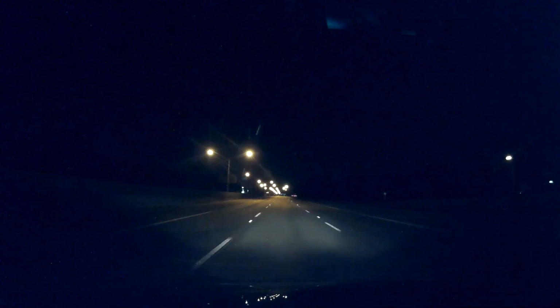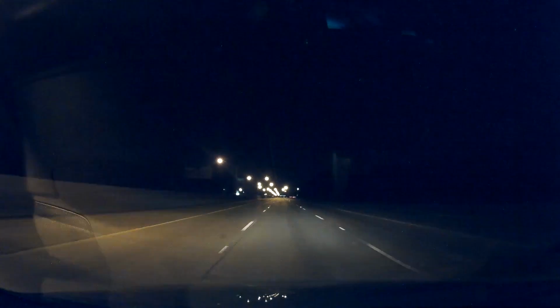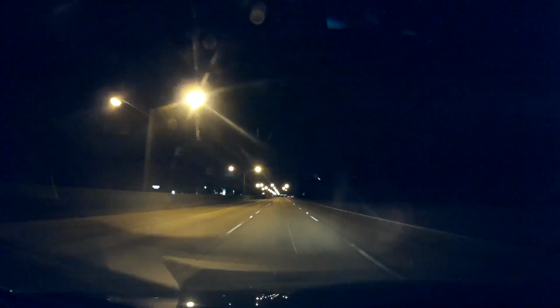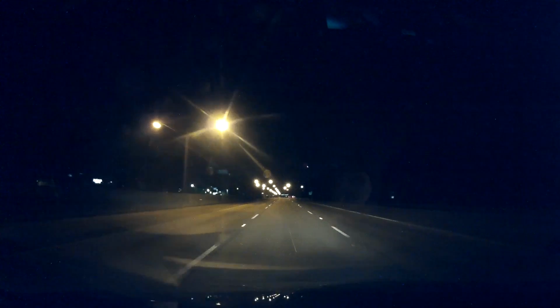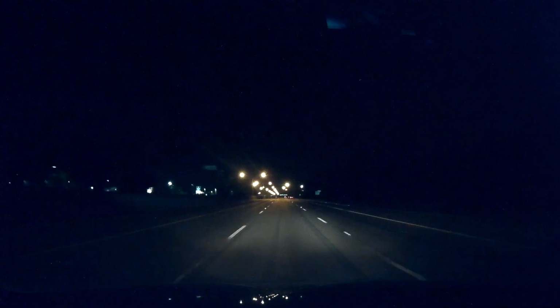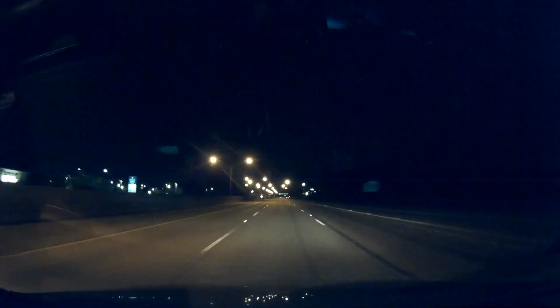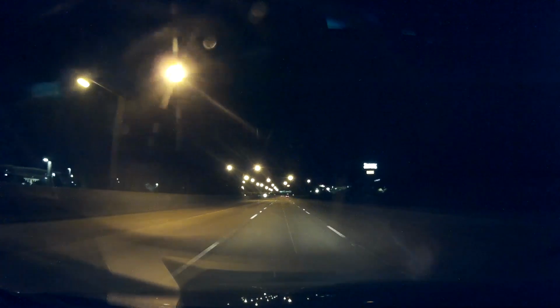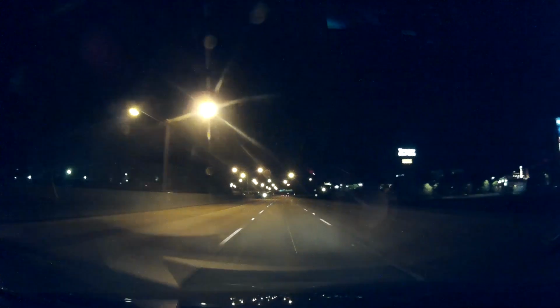And that highway was not straightforward. The exits were so close to each other that it was hard for me to discern which exit the GPS was actually asking me to take.